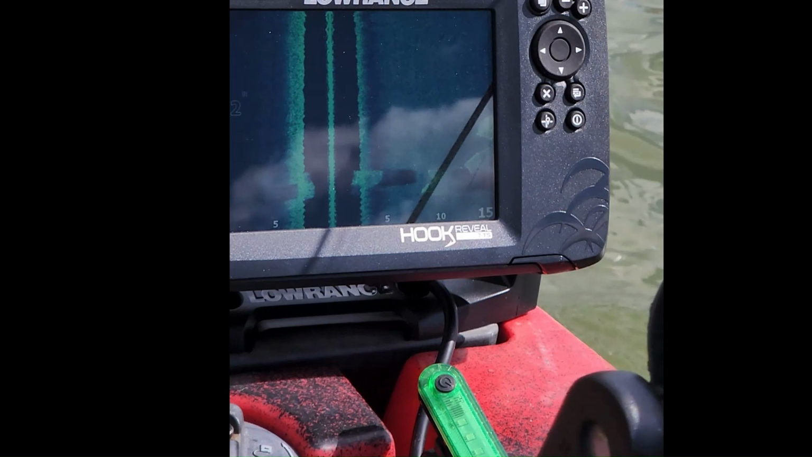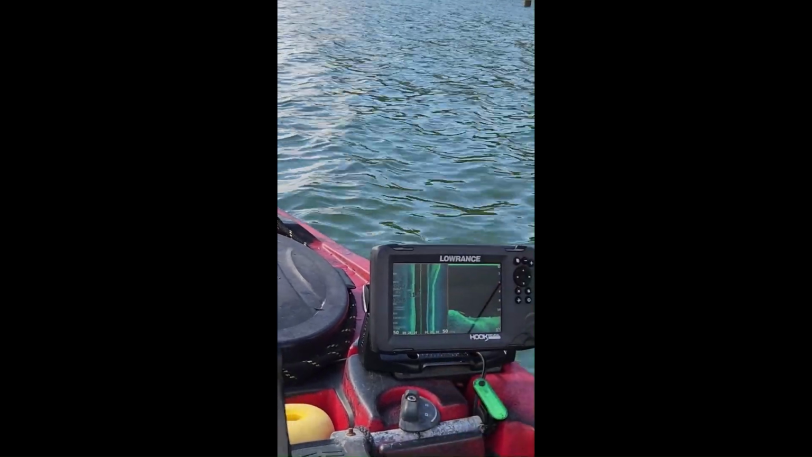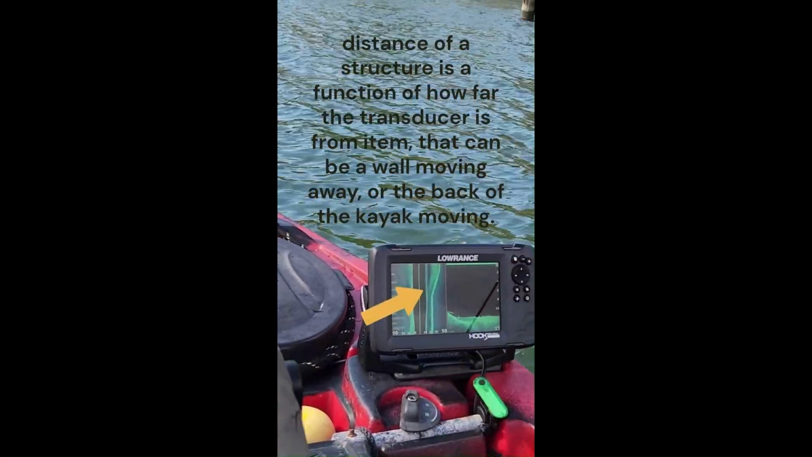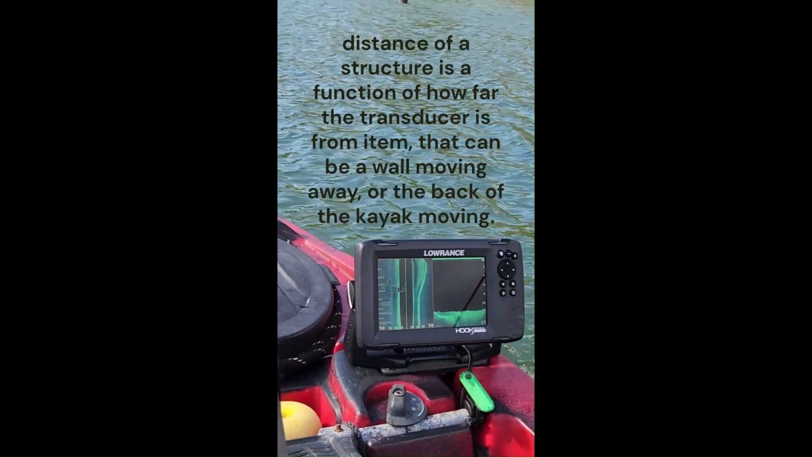So we got a little bit to the right, a little bit to the left. And because I have the transducer off one side, I get a better reading on the right side of that side scan than I do on the left. It probably could be tuned. I just never worked on it. This is like I was talking about, the back of the kayak moving makes bends in the wall.